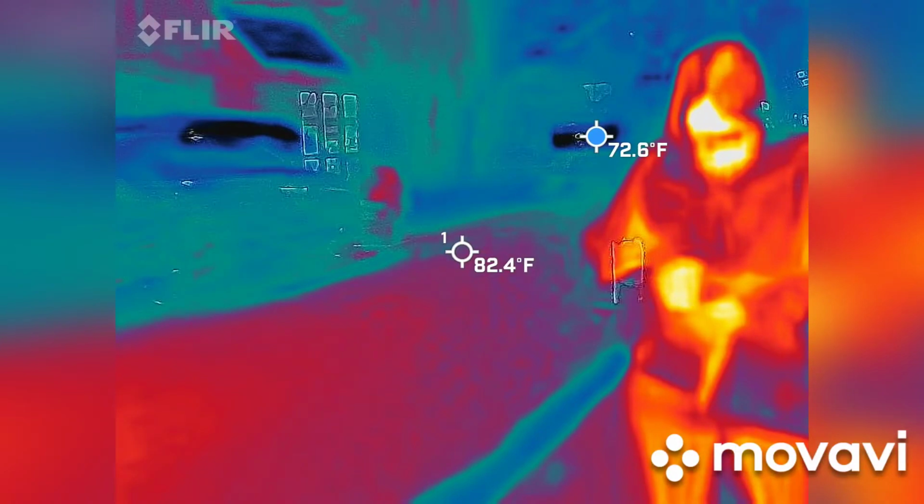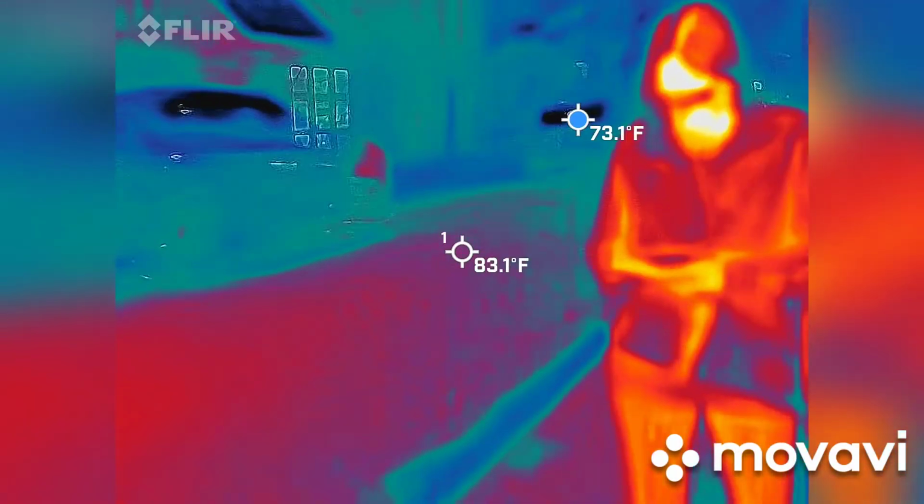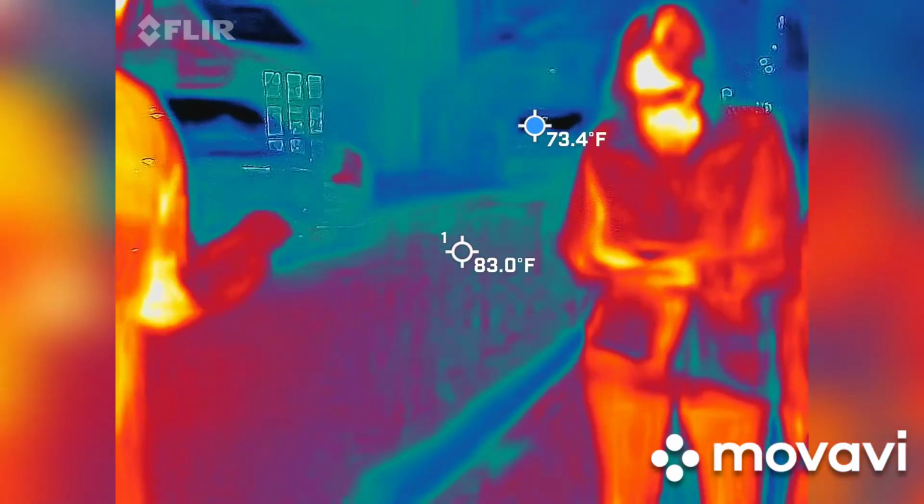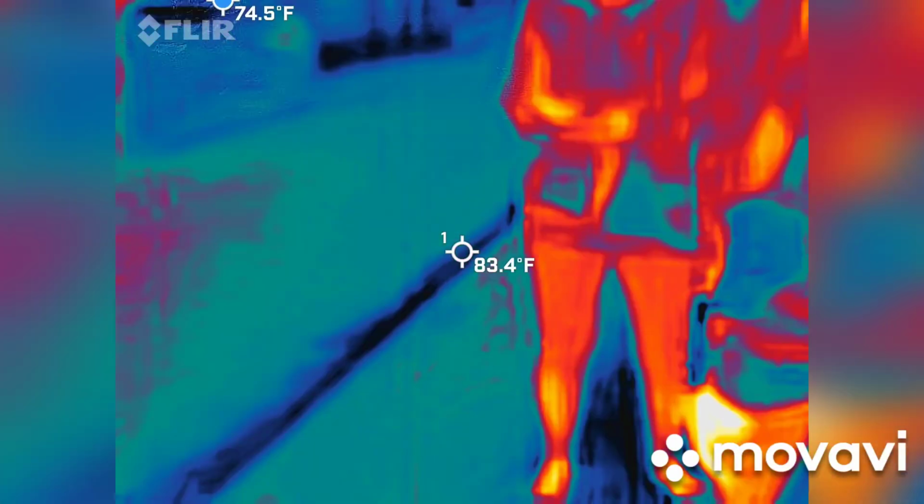So each one of our devices does something different? Yes. They're all blue. So we are going to be using several different types of spirit boxes, because this is our best way to try to communicate with the dead.